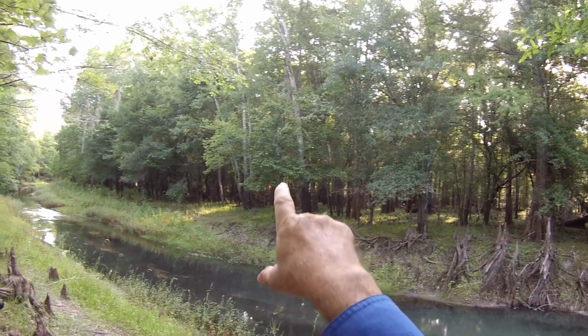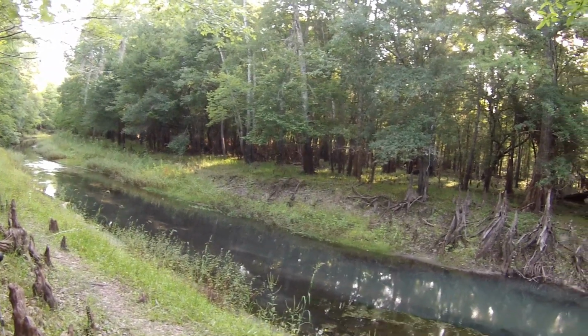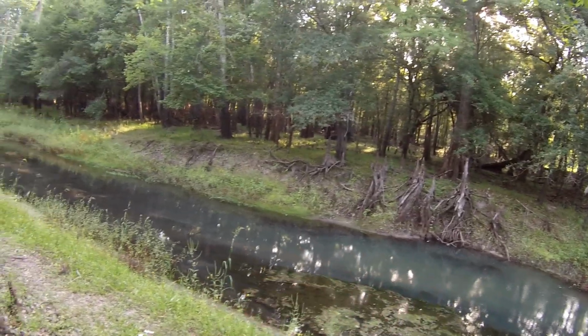Because it looked like whatever that was targeting those trees right there. And I caught deer quite a few times moving around right here.